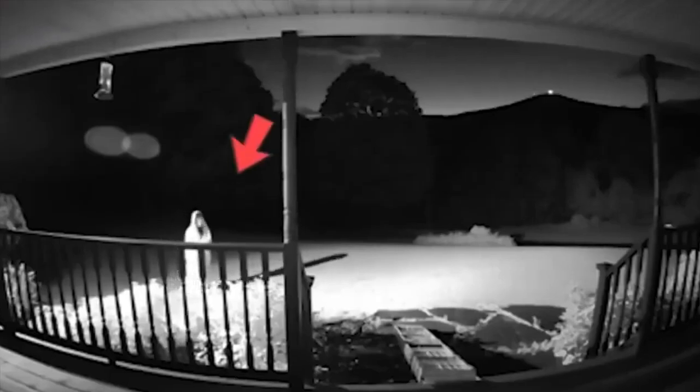A witch. A bizarre figure dressed in white was spotted standing directly under the window of a house where the mother and her baby had been only moments before. It appeared as though the figure knew where the family was located. The incident left the woman feeling shaken and terrified, with no logical explanation for what had just happened. Some say it was a witch, while others think it was something else. Still, it remains a mystery.